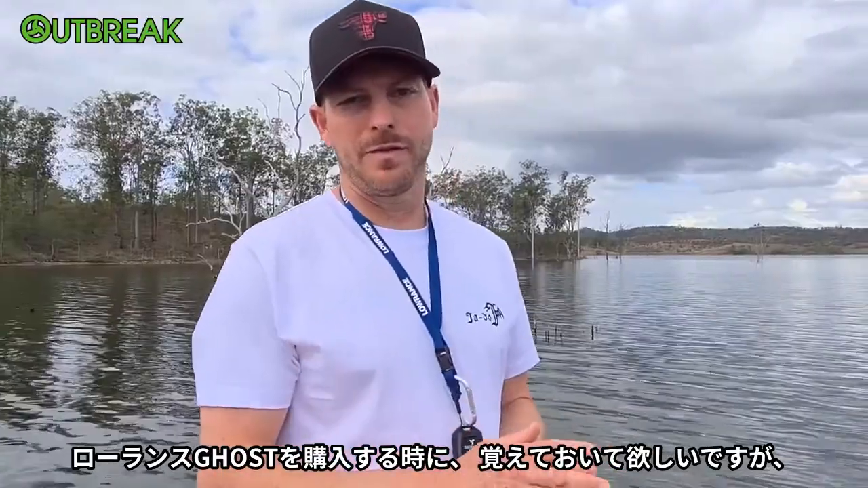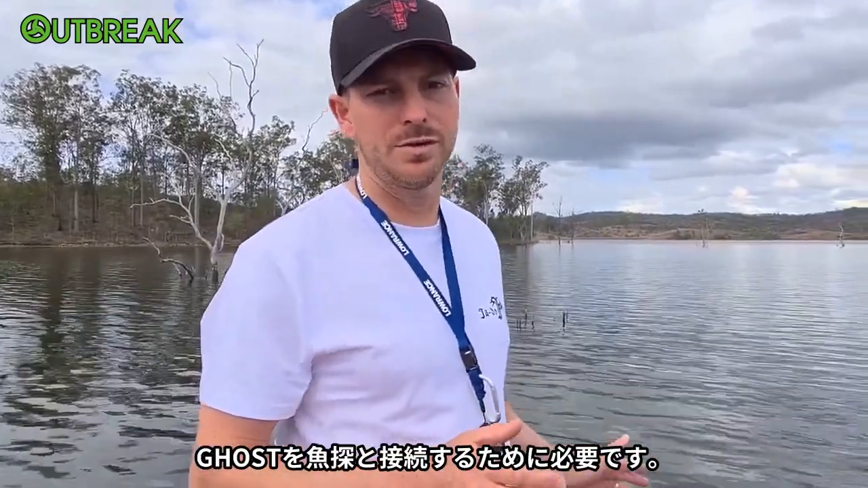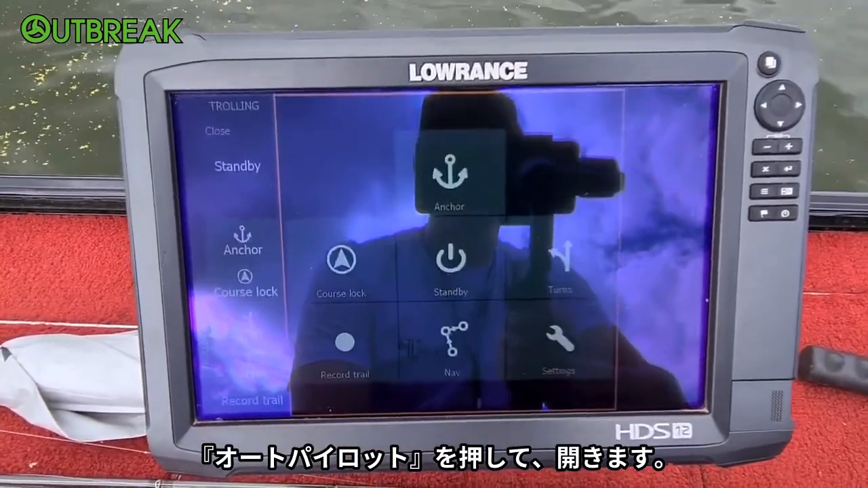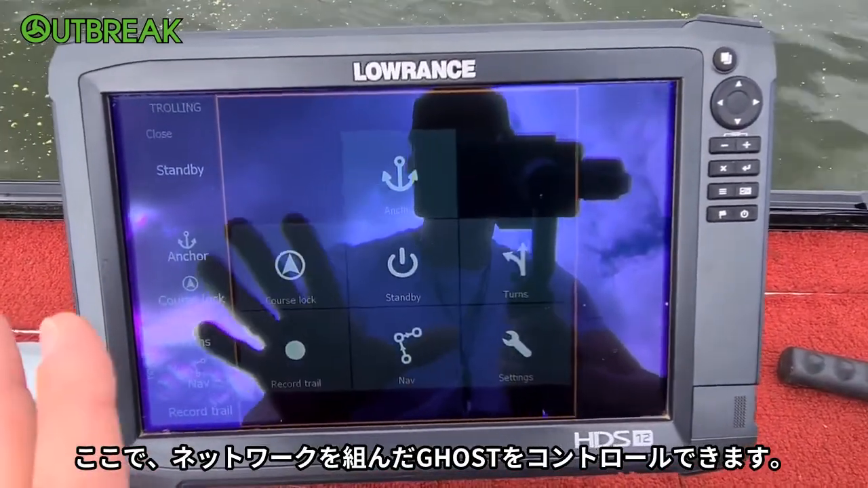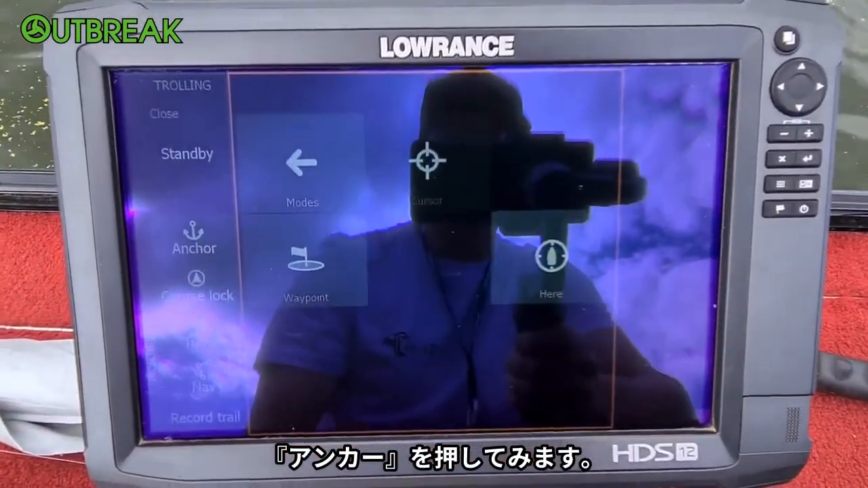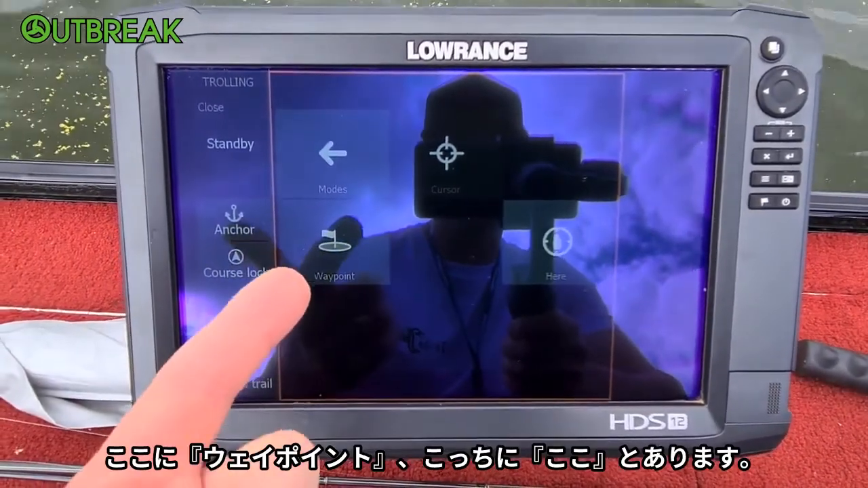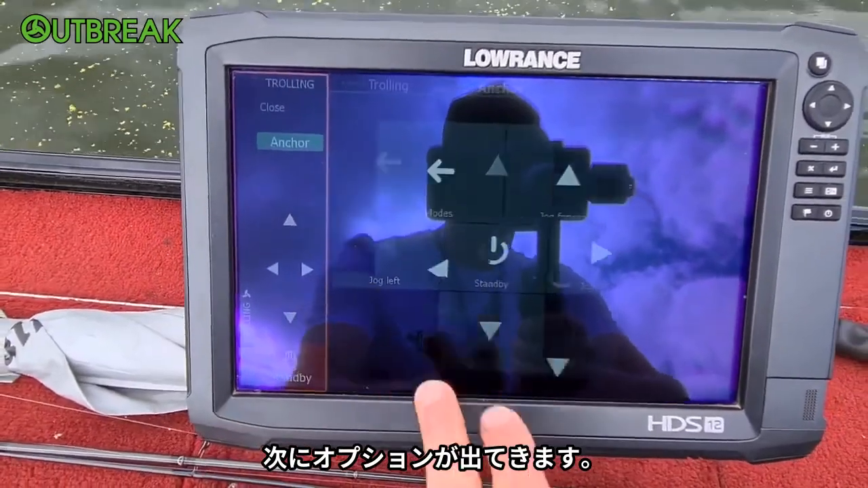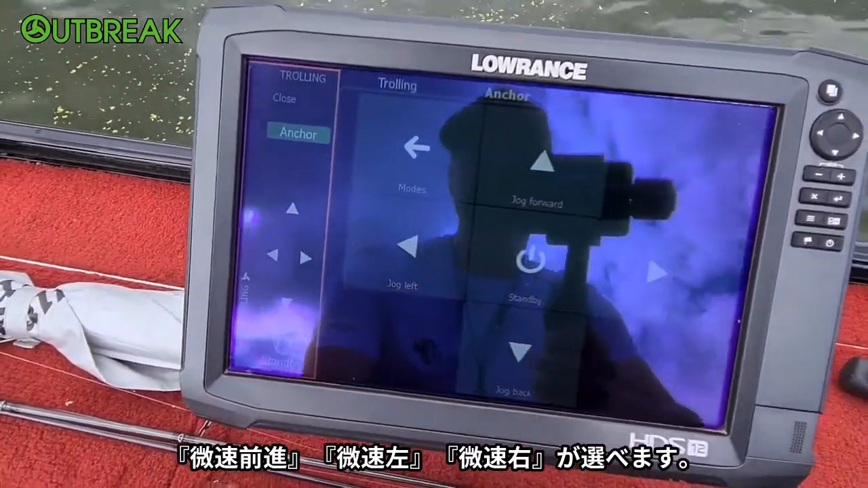Another thing you'll have to remember if you buy the LOWRANCE Ghost and you don't have the NMEA 2000 network, you'll have to purchase a starter kit if you want your Ghost to be paired up with a sounder. So come and have a look here. When you open up pages, you have the autopilot section there, and these are the controls you can use with your LOWRANCE when it's networked. You've got anchor, so we'll just hit anchor, and we're going to anchor here. Then it gives you this option, where you can jog forward, left or right.